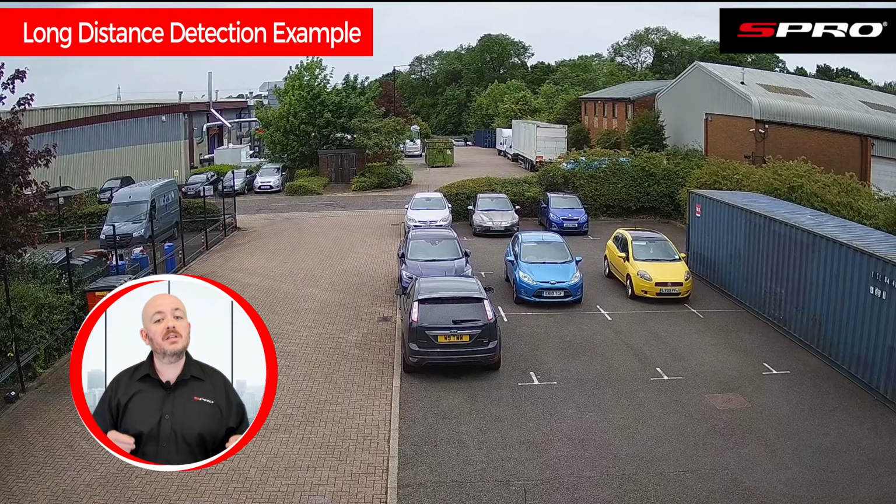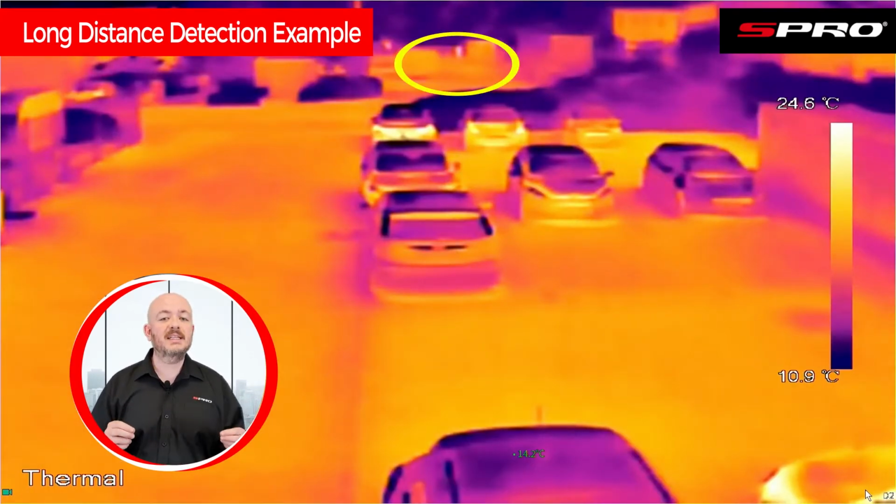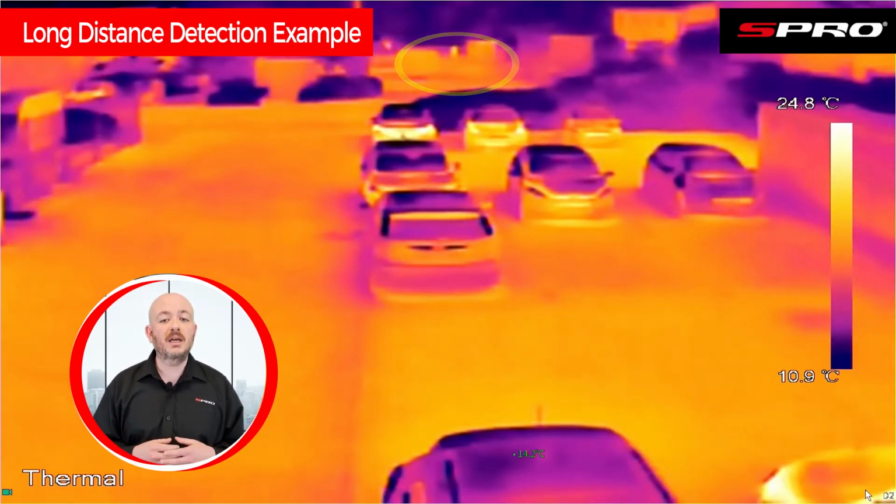Yet if we switch to the thermal recording and take a close look, we can just about see that there is someone here approximately 100 meters away. Admittedly, it's still pretty difficult to spot them, but compared with what the standard camera could see, we have at least now made detection possible. Obviously, this example is a relatively extreme one, so let's look at another comparison at a more reasonable distance.